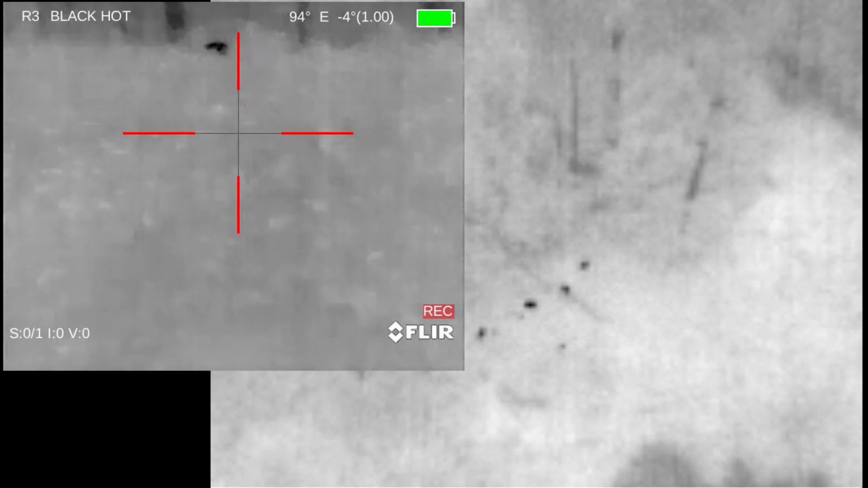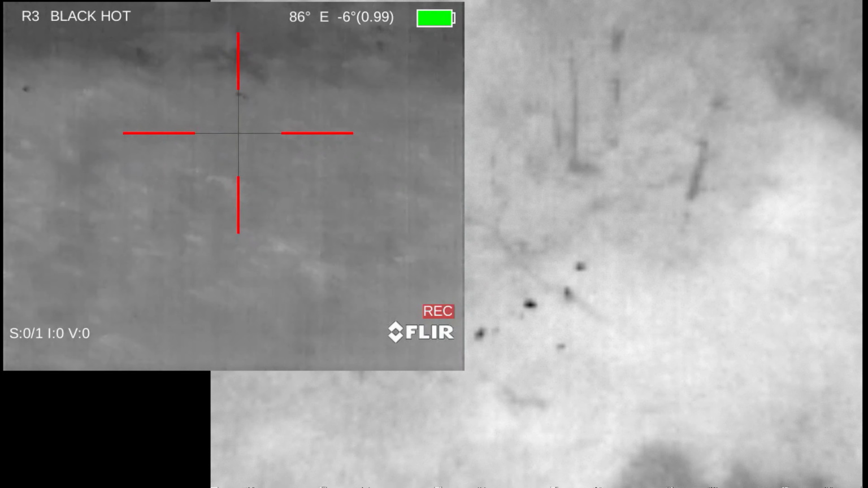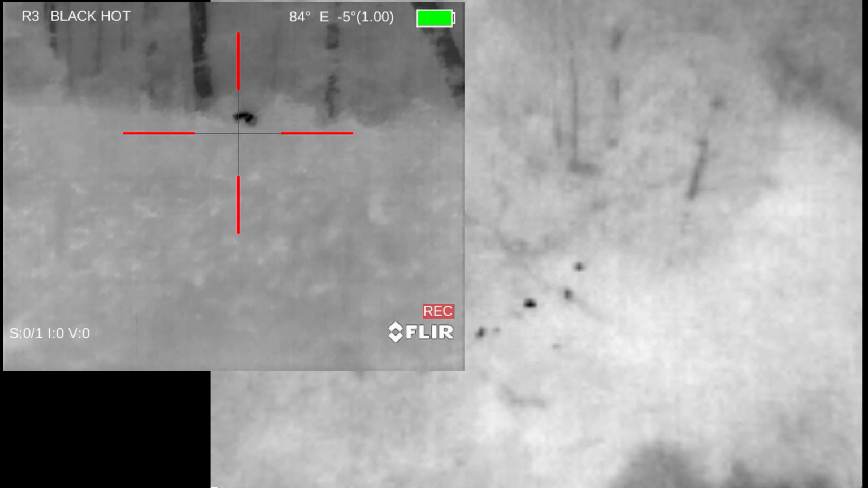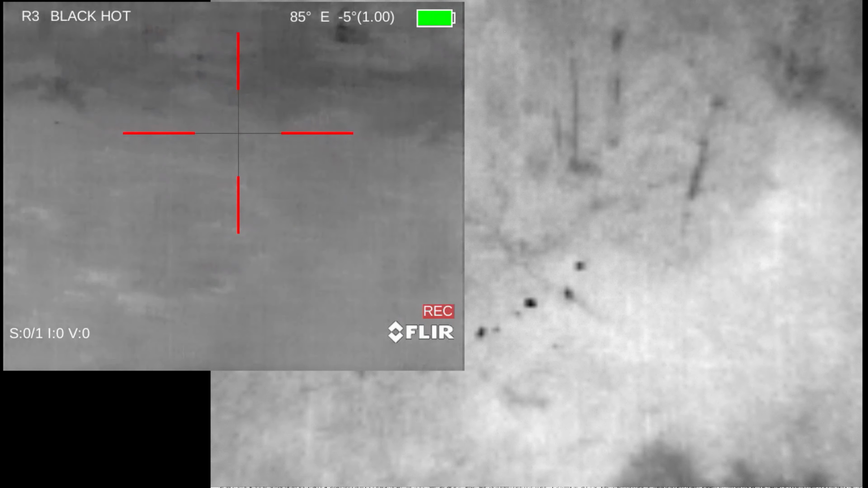In hindsight, the first pig that I wind up shooting, its head was clearly to the left, and I wind up choosing the right side of the pig, and that's why I wound up hitting it in the upper hip area, which fortunately was enough to drop it straight away.